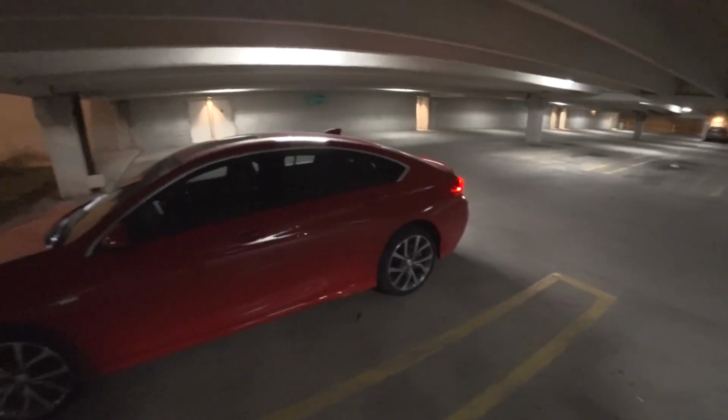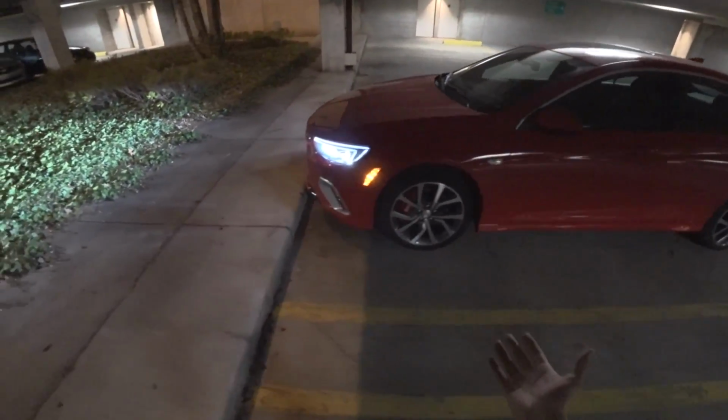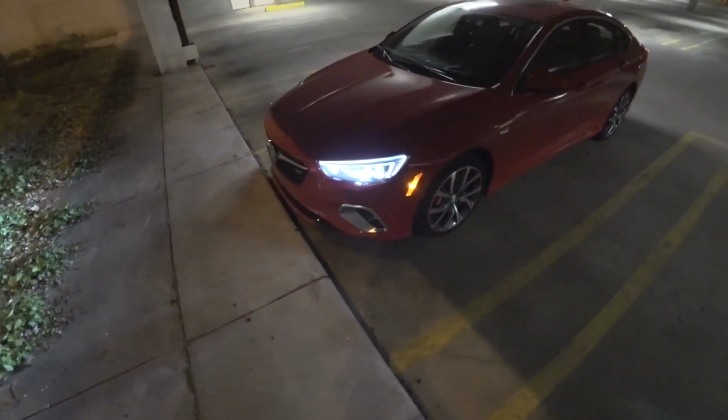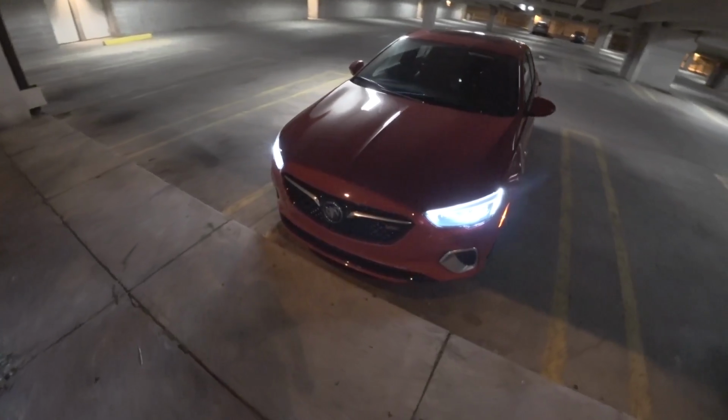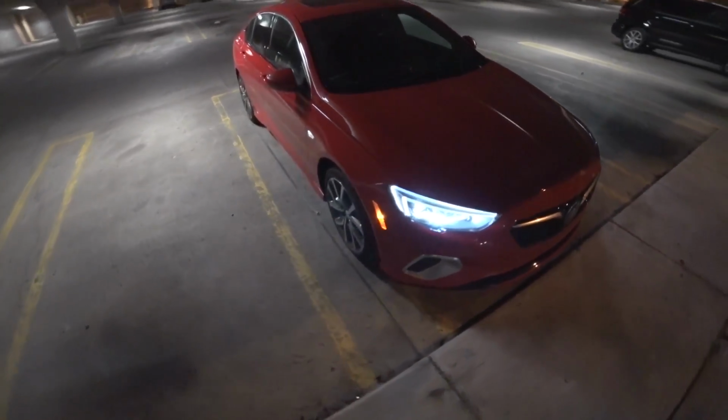Oh yeah. It's just a nice shape too. Good proportions. Love the wheels. The brakes really fill out the wheel. Nice lighting. I dig it.